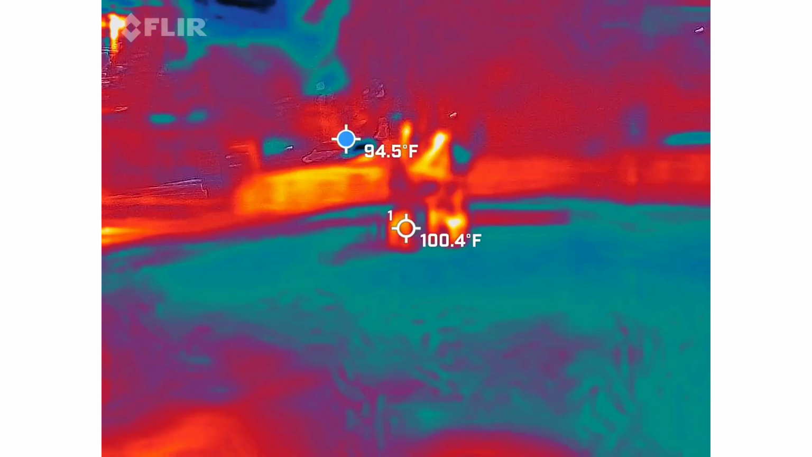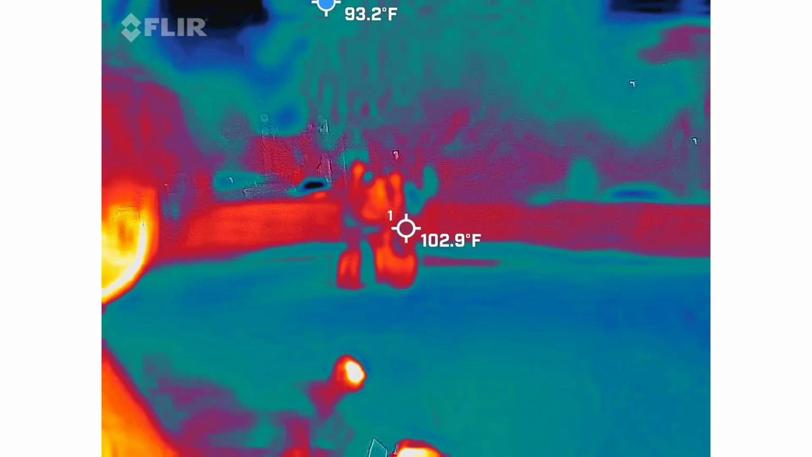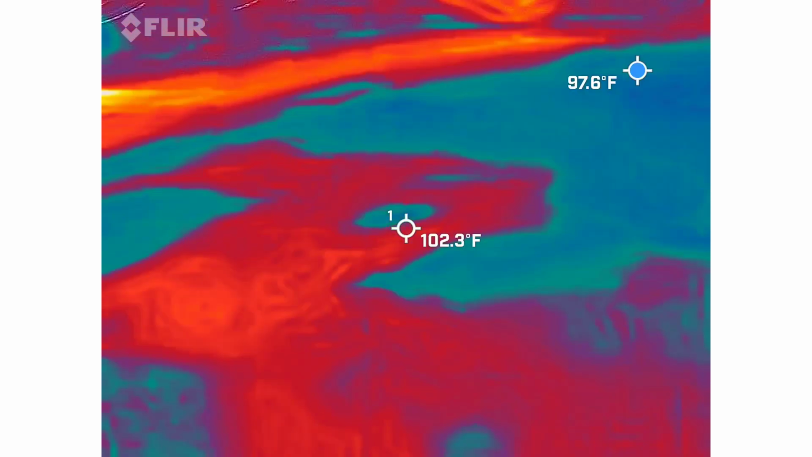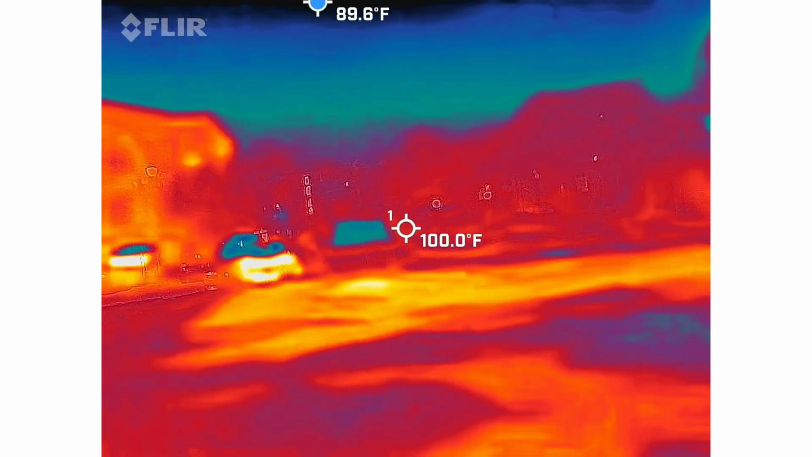Are they getting haunted? I see them. Those are 3 people right there. Ozzy, move. What are those white outlines? I need to go ask.